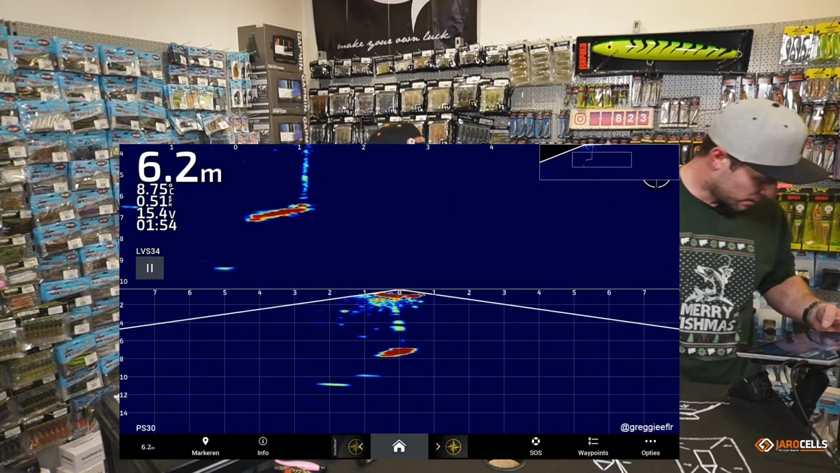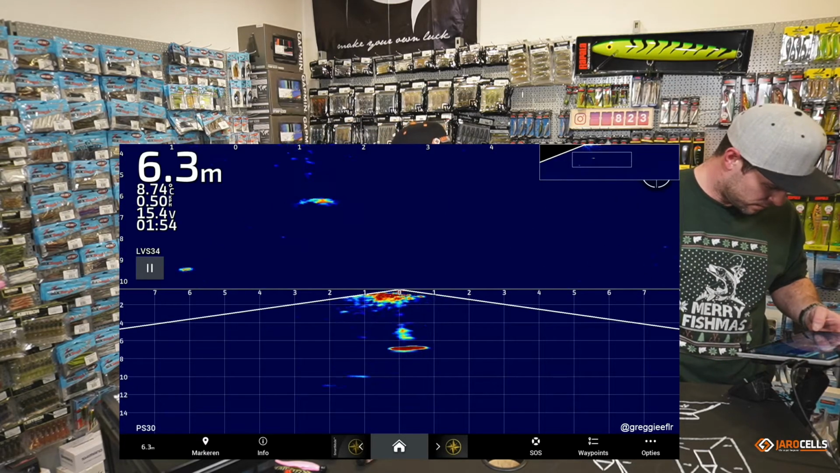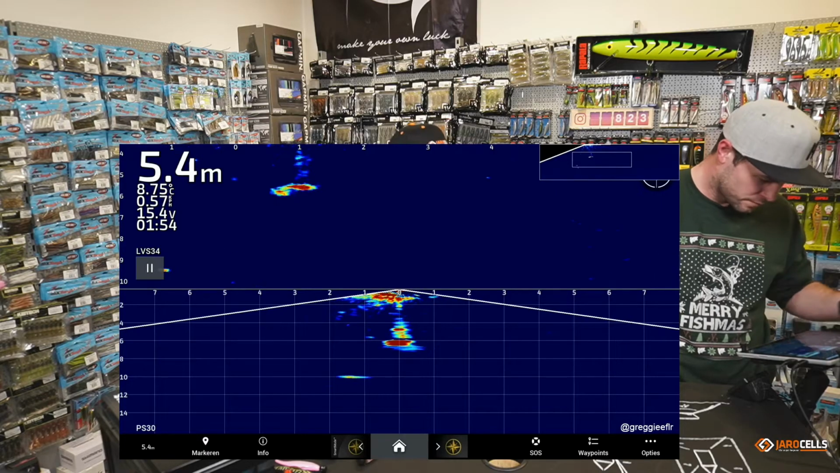So that's an advantage of having both systems on board. You have the PS30 and the LiveScope.